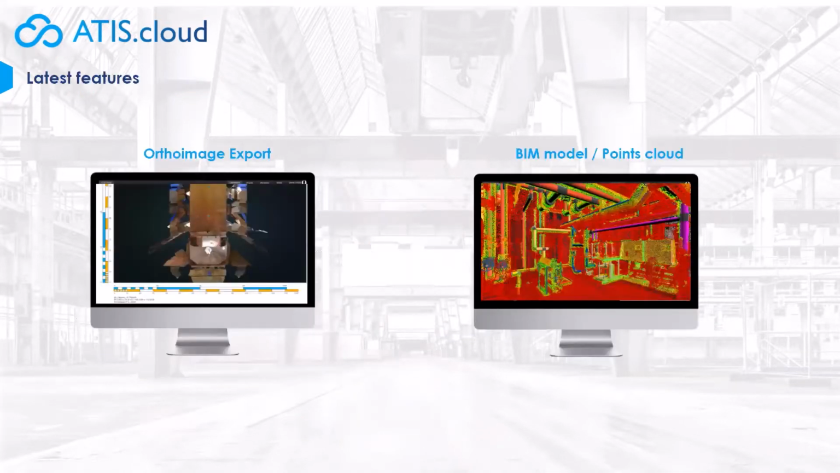So ATIScloud is continuously working on new features to always best satisfy our customer needs. Here are some of our new features. So we have the auto image export. Now you have the ability to export auto images directly from the viewer. It enables you to obtain a flat representation of your point clouds.